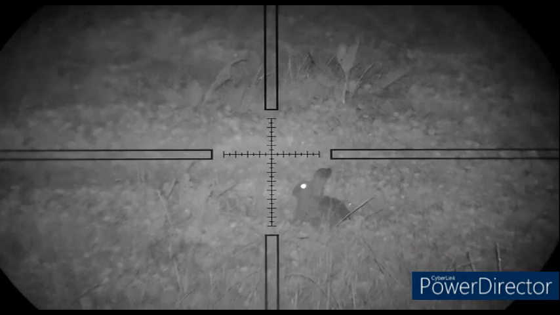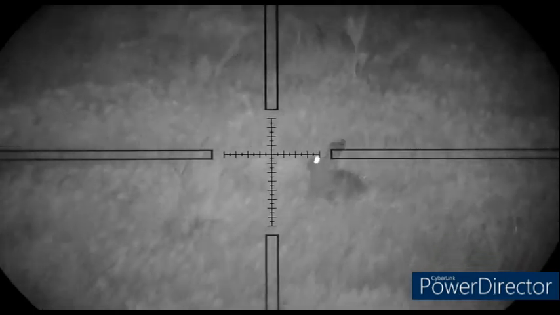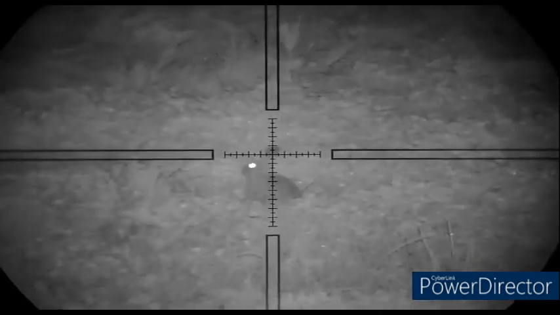We've got a couple of rabbits for you now. This one was shot leaning on a fence post at 32 yards.